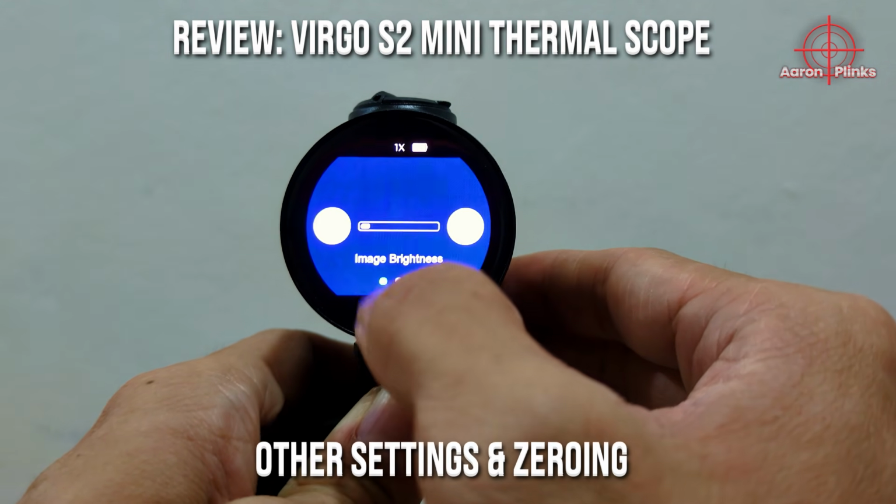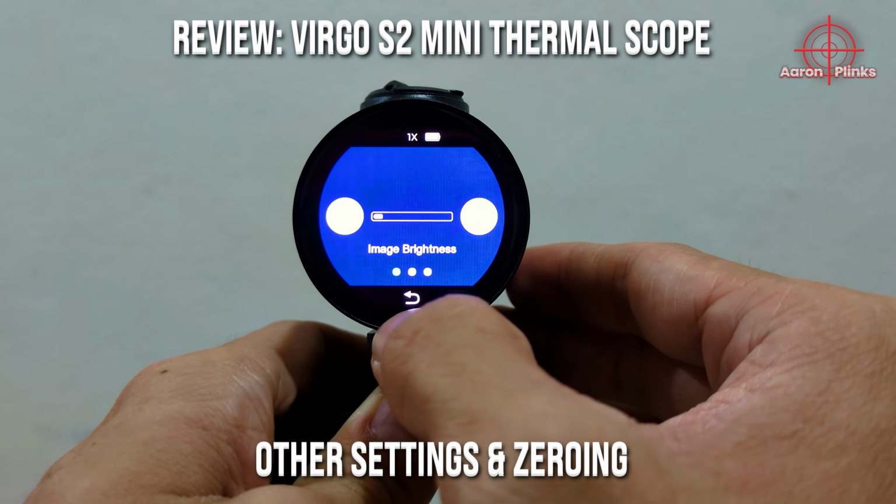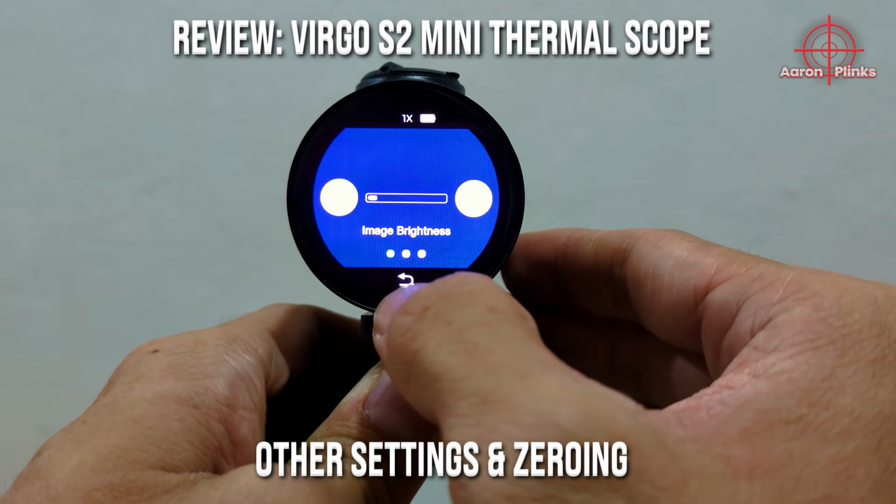It is best to reduce the brightness to minimal so the screen does not light up like a Christmas tree in the dark. I shall elaborate more on the zeroing later.